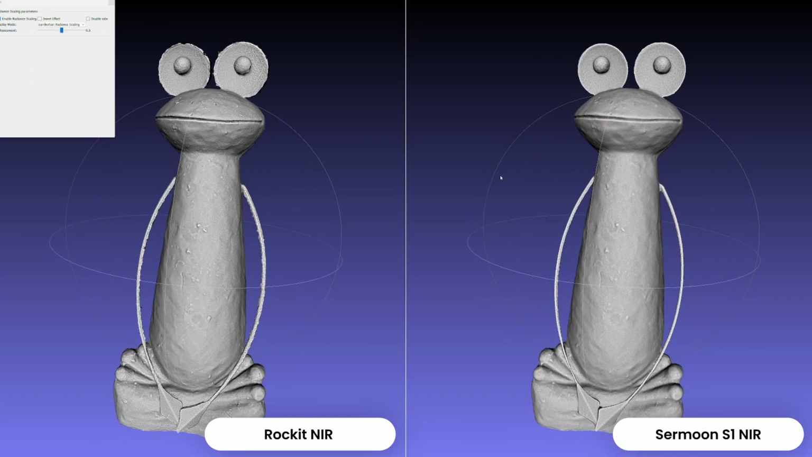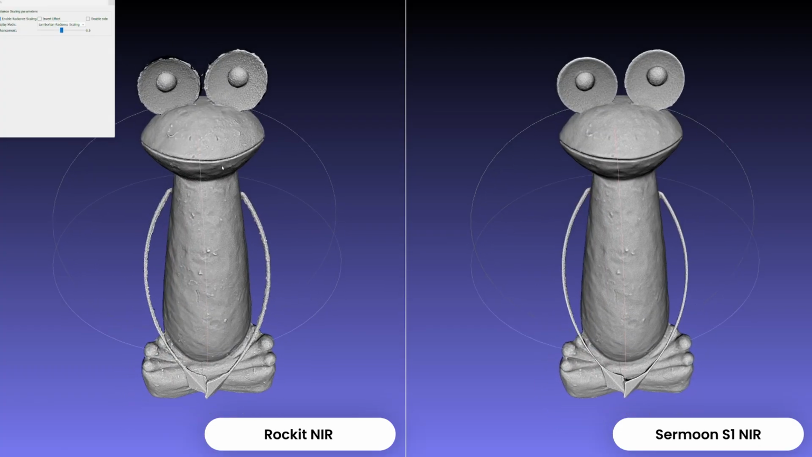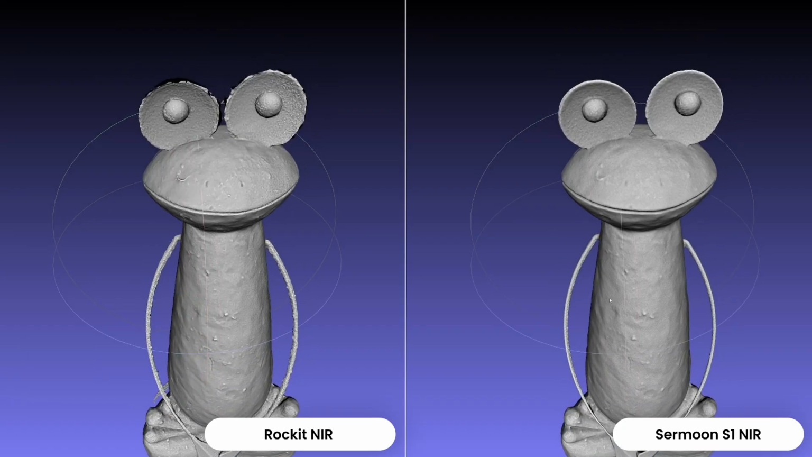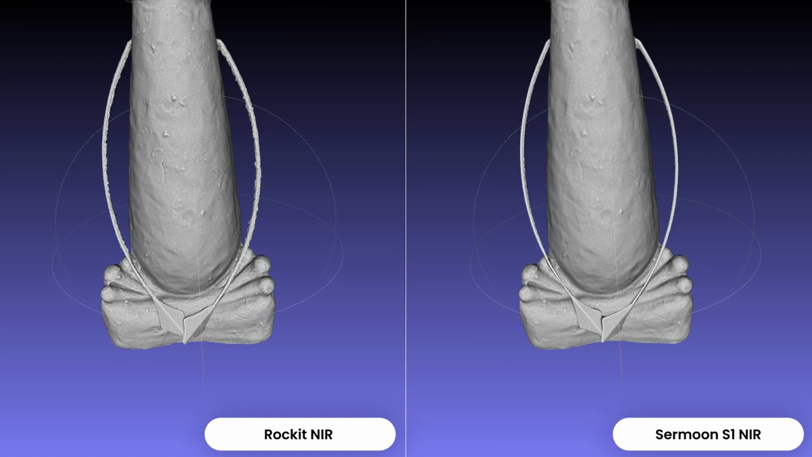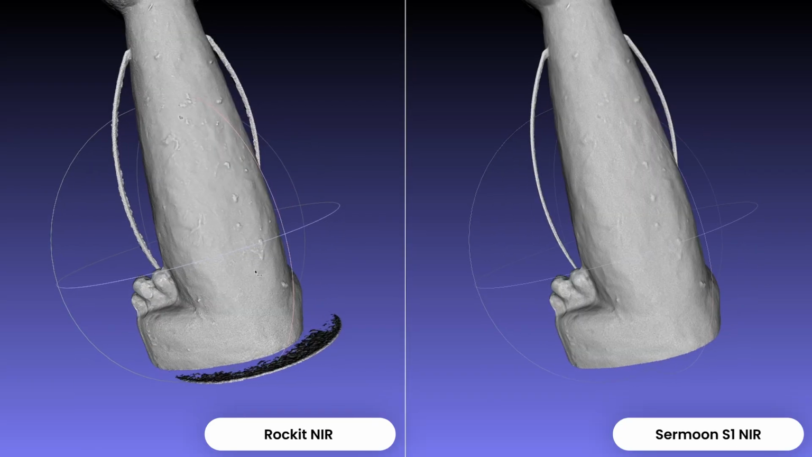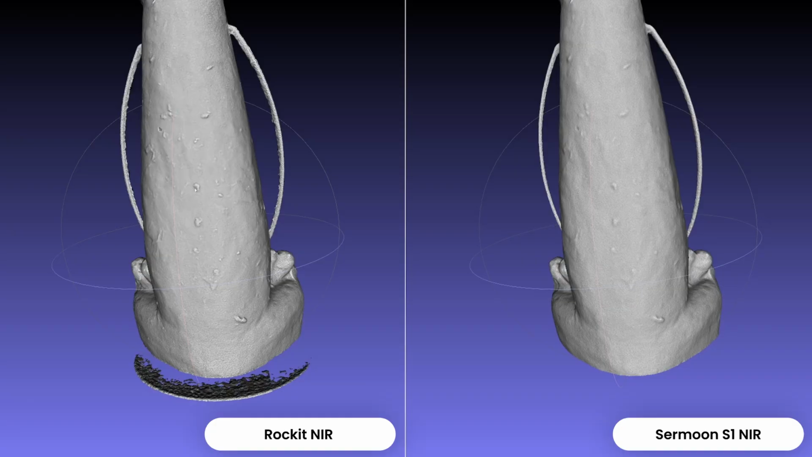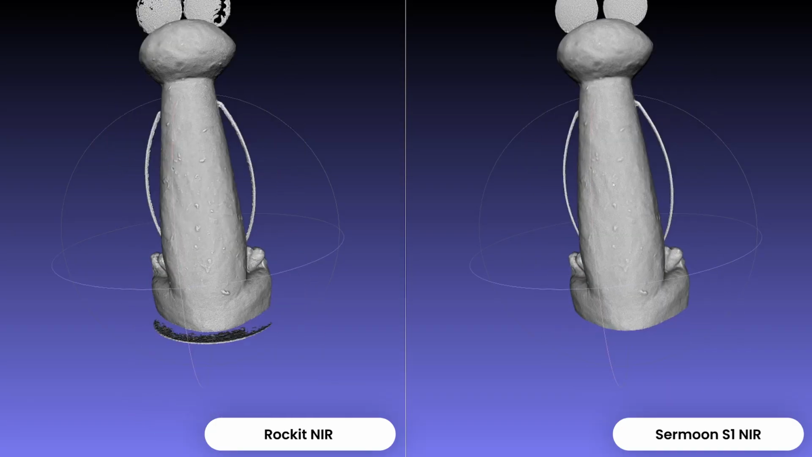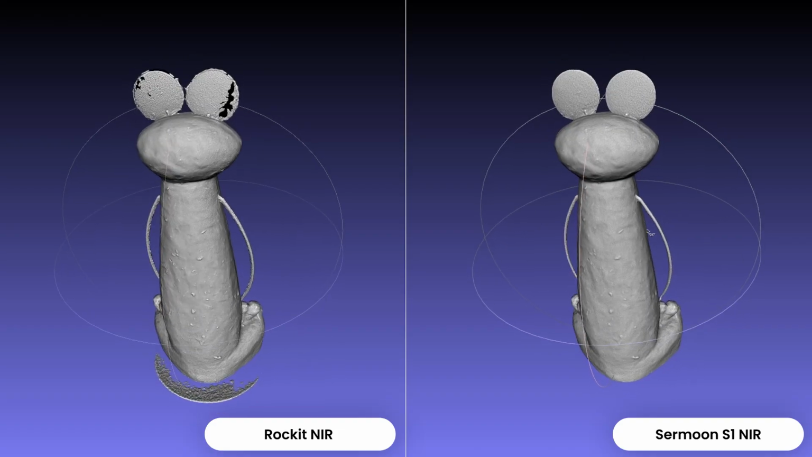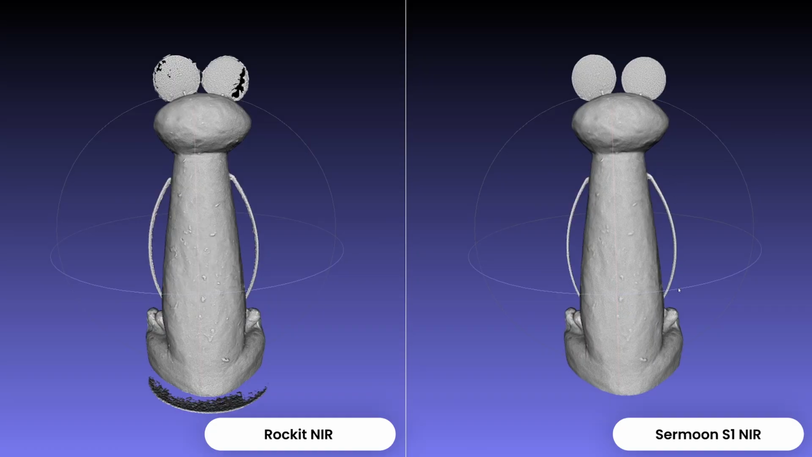So here, especially on the head, we can see the differences quite clearly. Also here in the front of the body, on the legs or the frog's toes. But keep in mind, this is just a very rough, very quick comparison. On the back, it is even more prominent that the Sermoon S1 is maybe automatically applying some sort of smoothing. You have to find your own opinion about this kind of approach to post-processing.